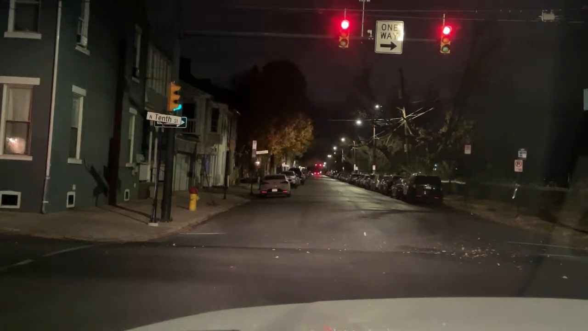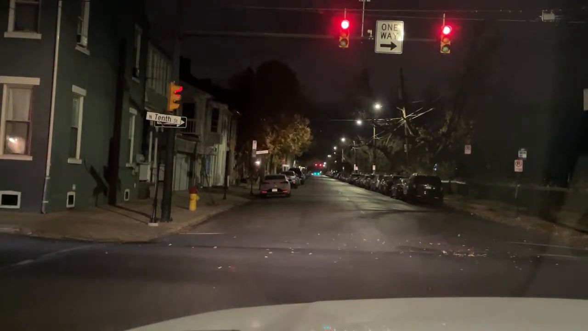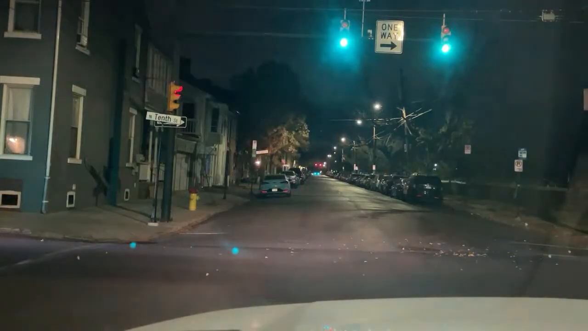Oh, I got red and blues to my left. At 1100 East Hunting Park at arrest. Is it possible that I can get the hospital case DC number over the air, please?